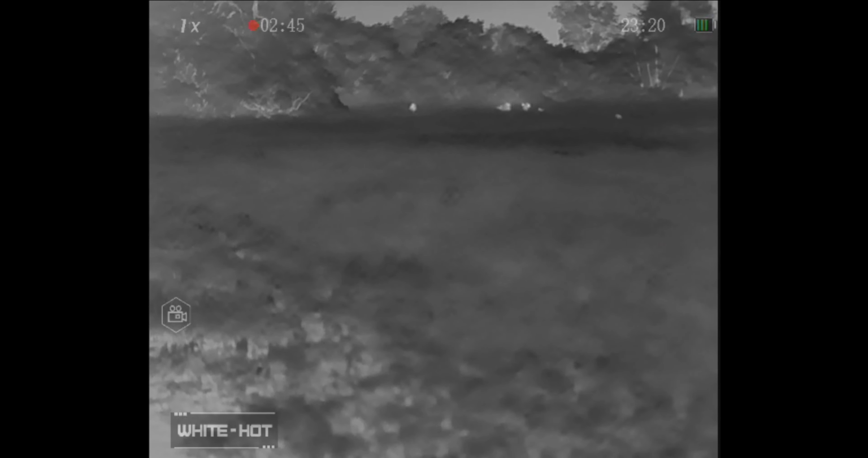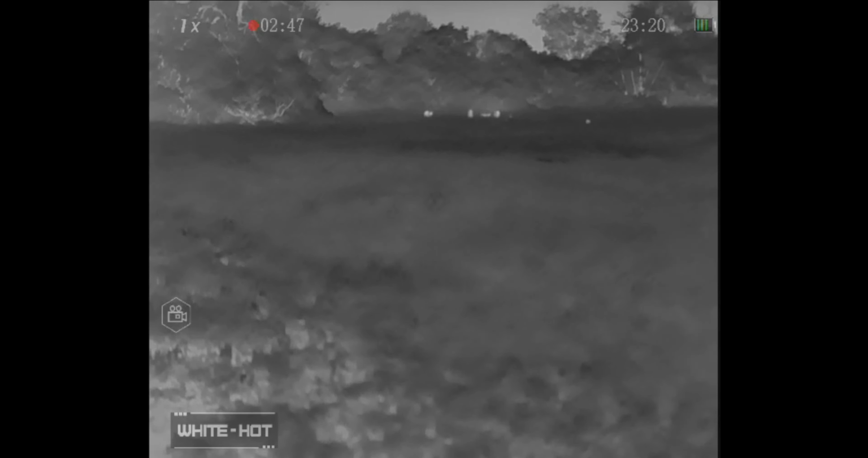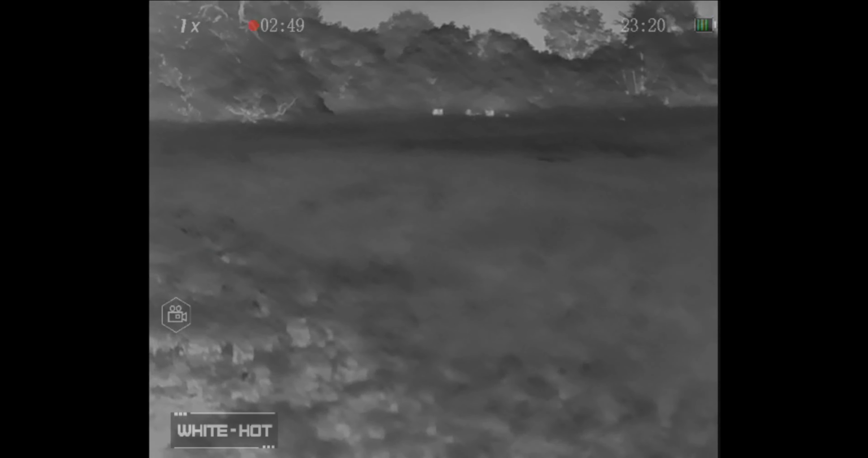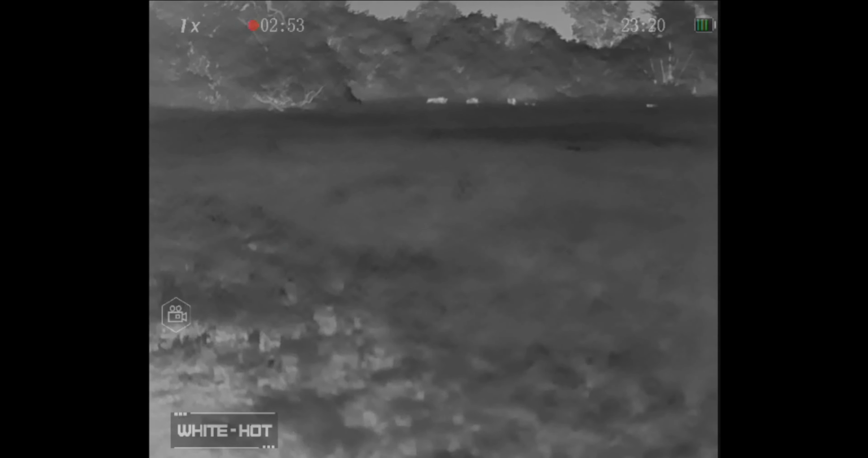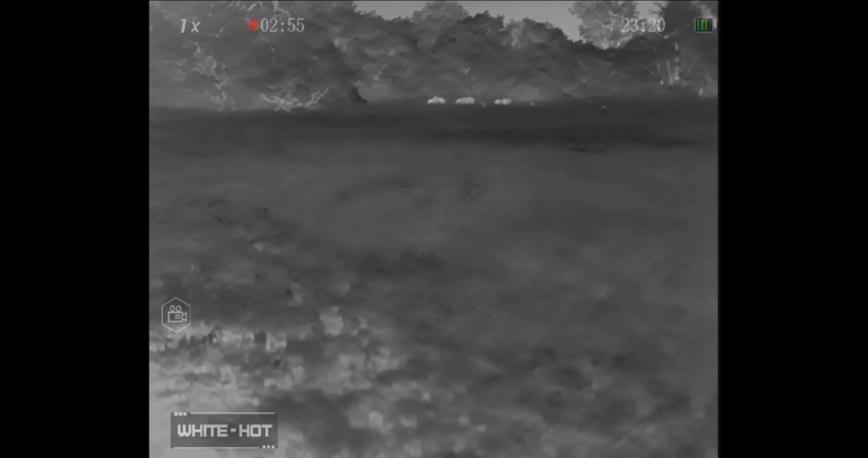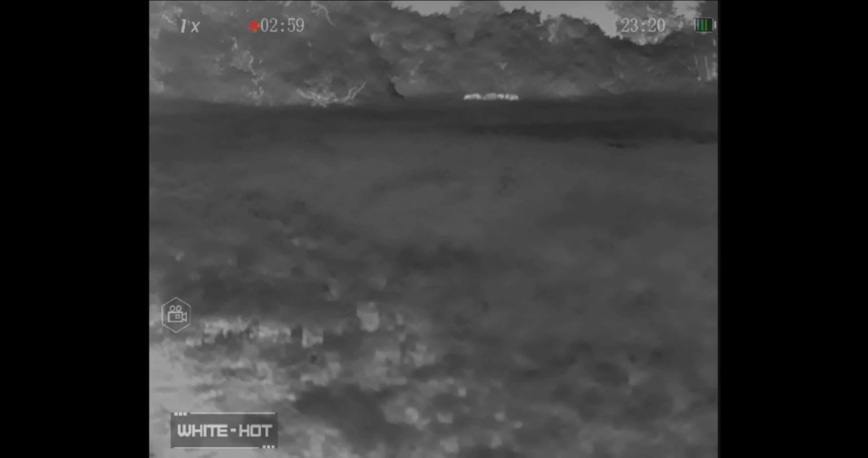Dang. So we don't get any of these. We just watch hog butts as they disappear into the tree line. And we just talk some more about the tactics that we use for how to approach these situations the best. So this entire group, they get away.